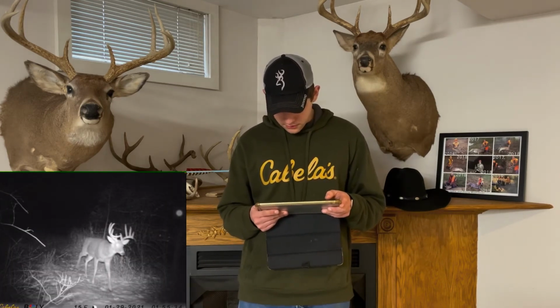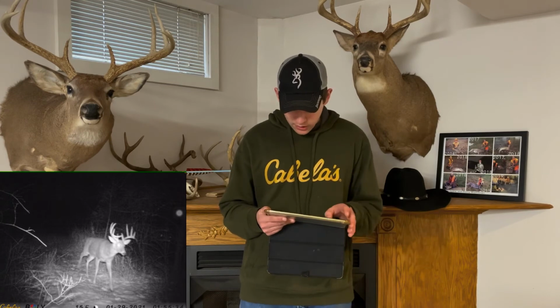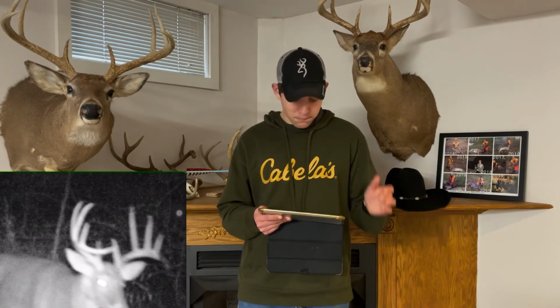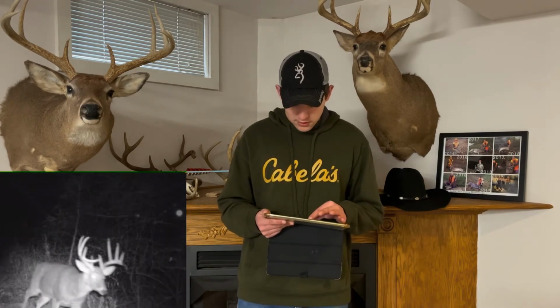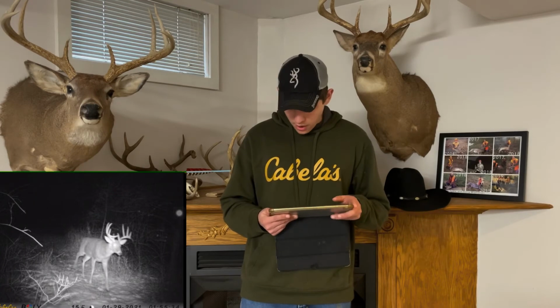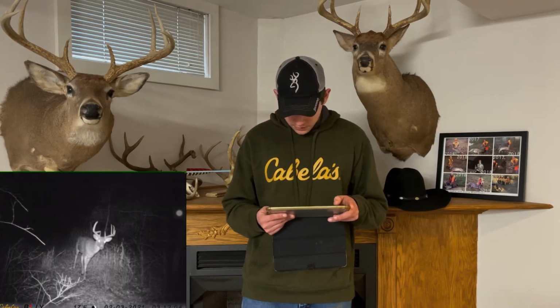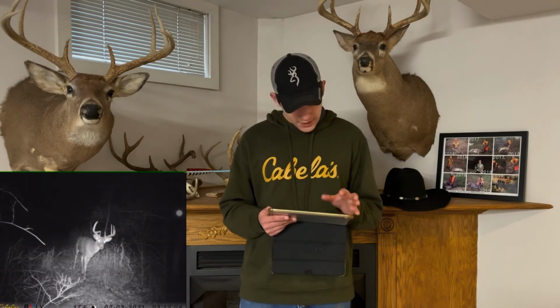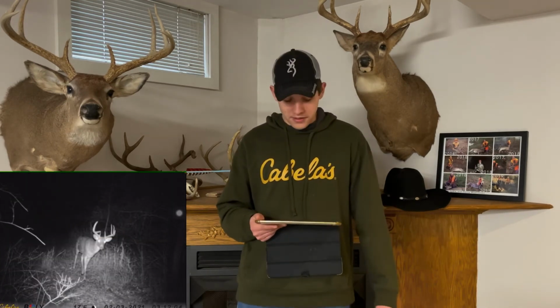There he is. That might be a different deer. I don't know. Coming out. This is the next night. But just a beautiful frame. 10 points. I think he's 10. Yeah, just tall brow tines. Oh, beautiful deer. Now that's definitely a different deer. He's pretty too. I don't know what to say about these deer. They're really nice quality deer.